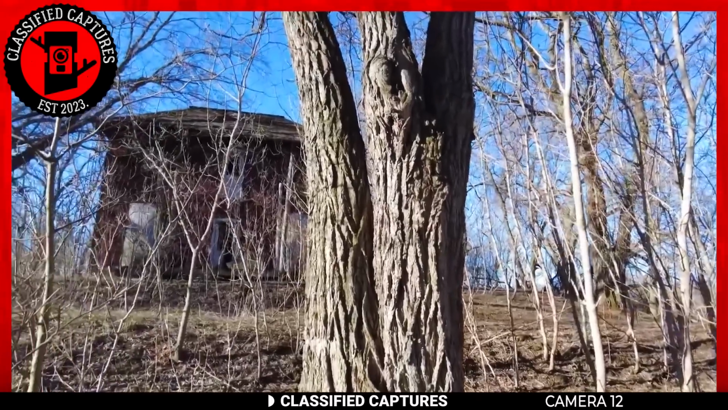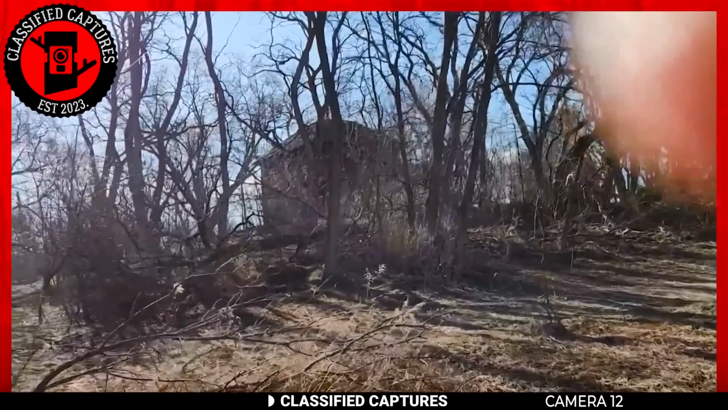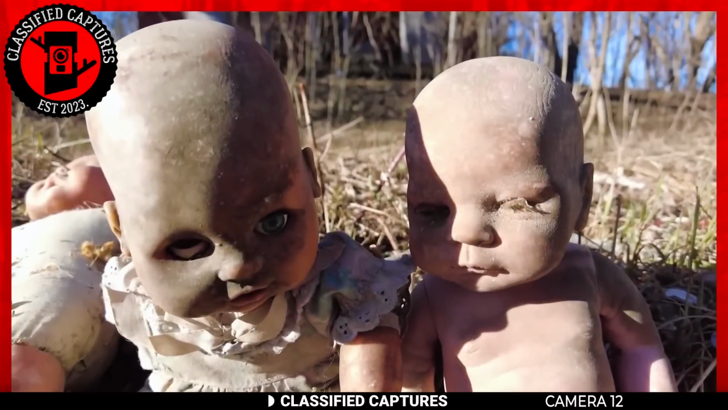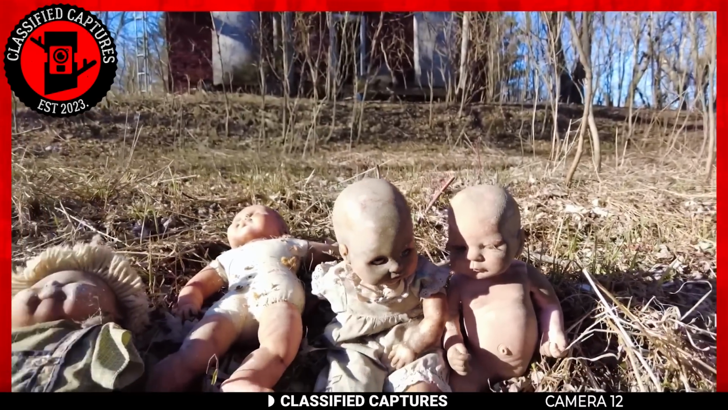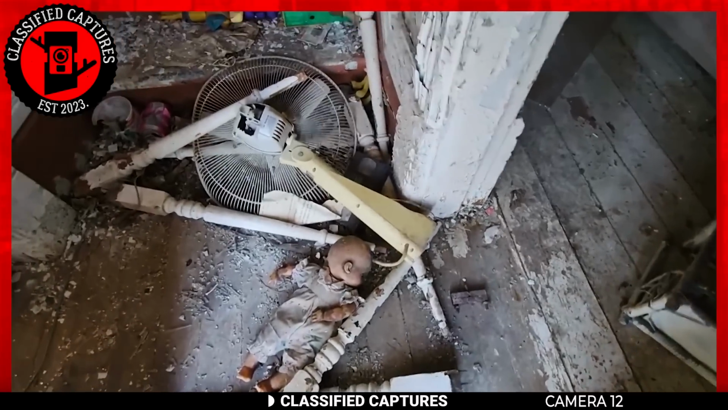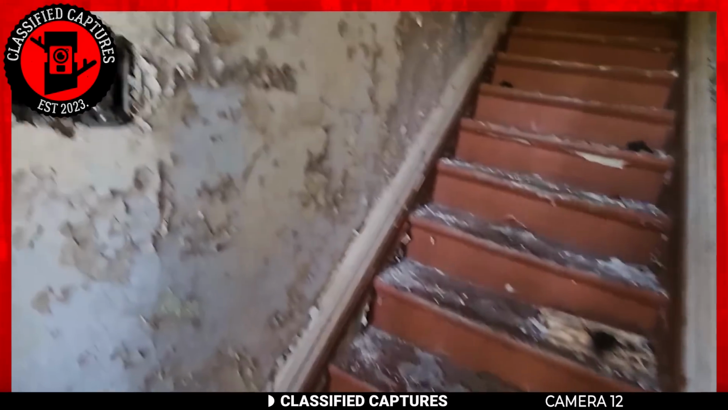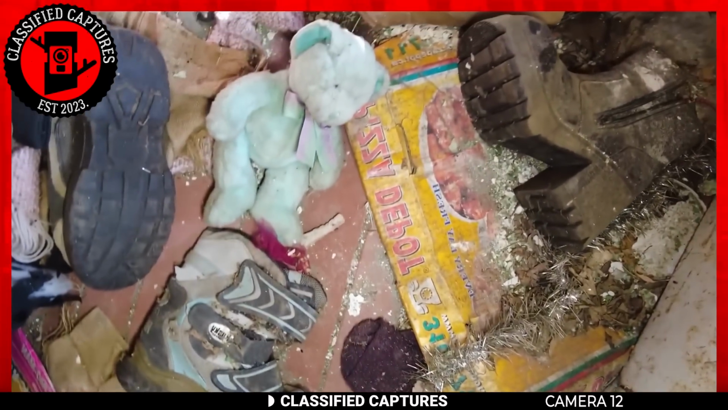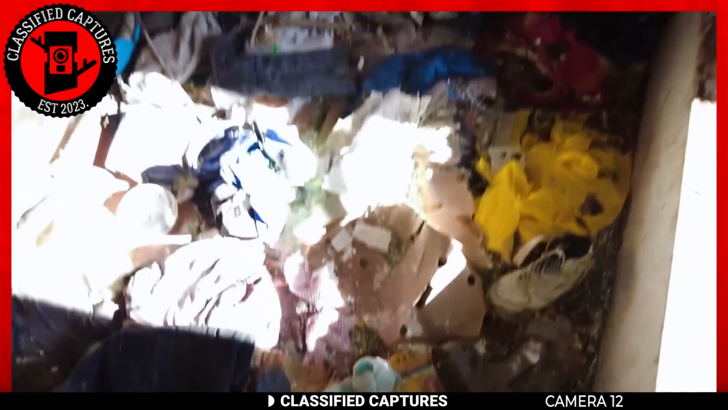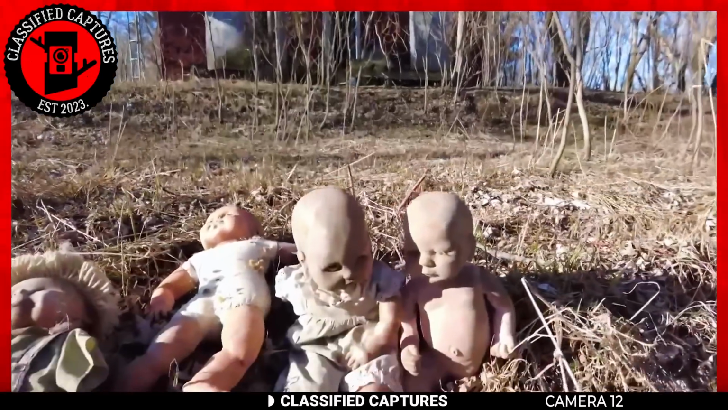Picture this: Chucky Land, where dolls gather and then venture out into the world only to become so comfortable that they settle wherever they please. In a desolate corner of the woods, a house stands as a testament to a life once lived. However, whoever inhabited this space must have had more than a passing fondness for dolls. It seems they had an obsession.